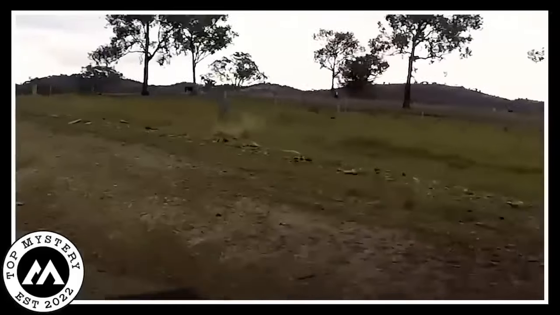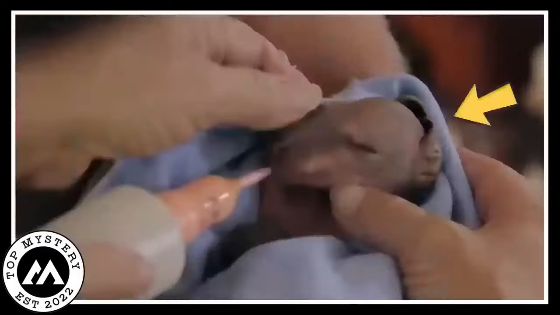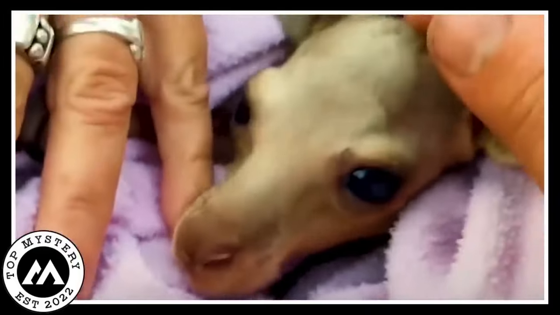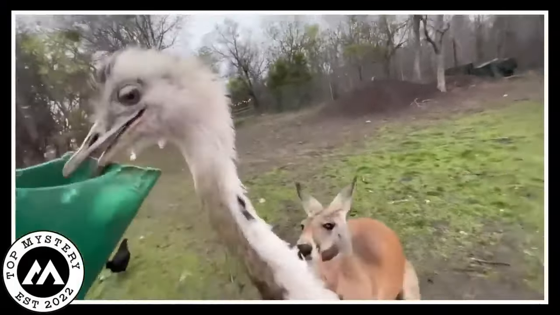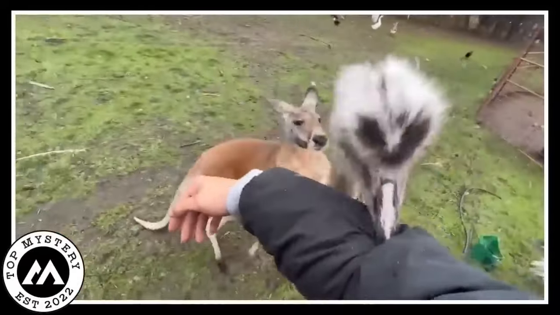Baby kangaroo. A trail camera caught a baby kangaroo, and a park ranger saved the video. The ranger, being super nice, took the little roo home. He treated it like family, feeding and playing with it. The bond grew strong. One day, the ranger noticed something surprising. The baby kangaroo, now all grown up, had befriended a wild bird. They became inseparable buddies, roaming around the backyard together.